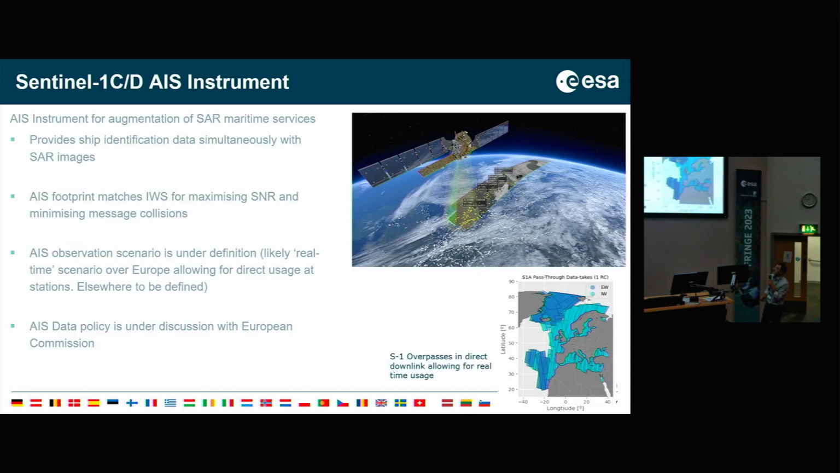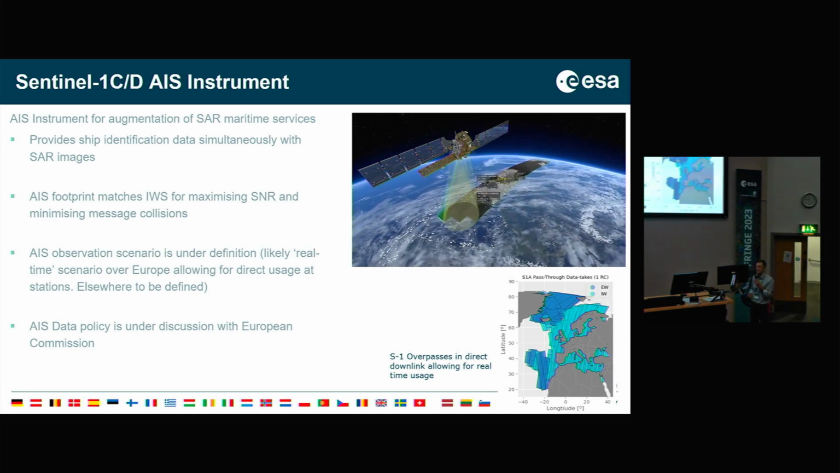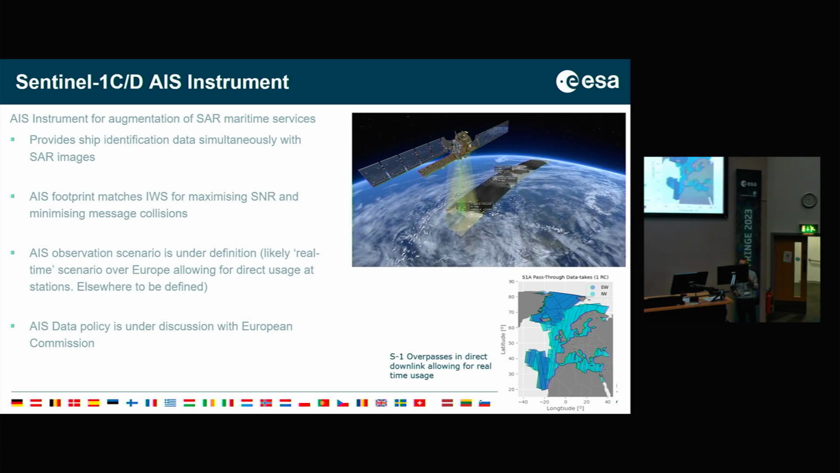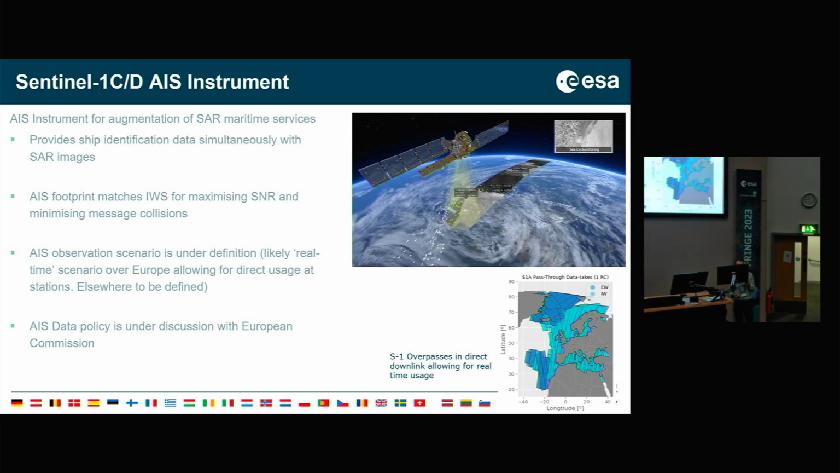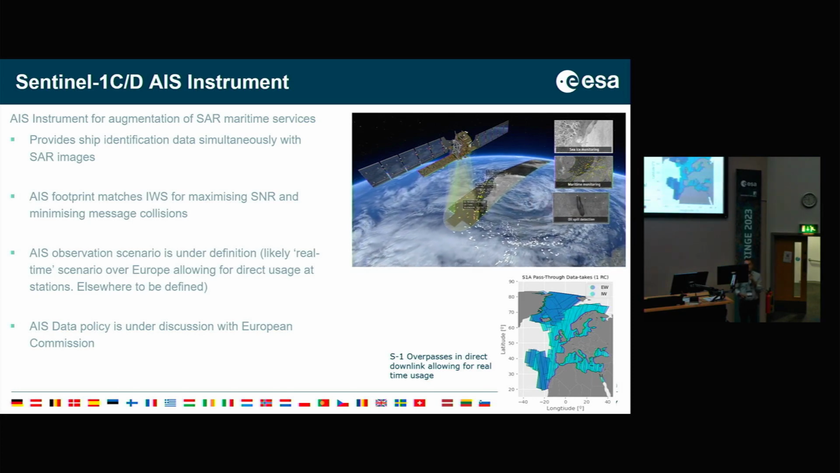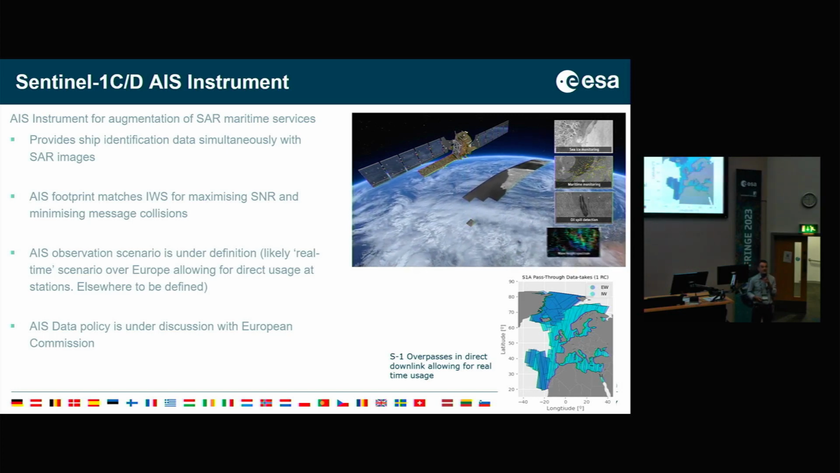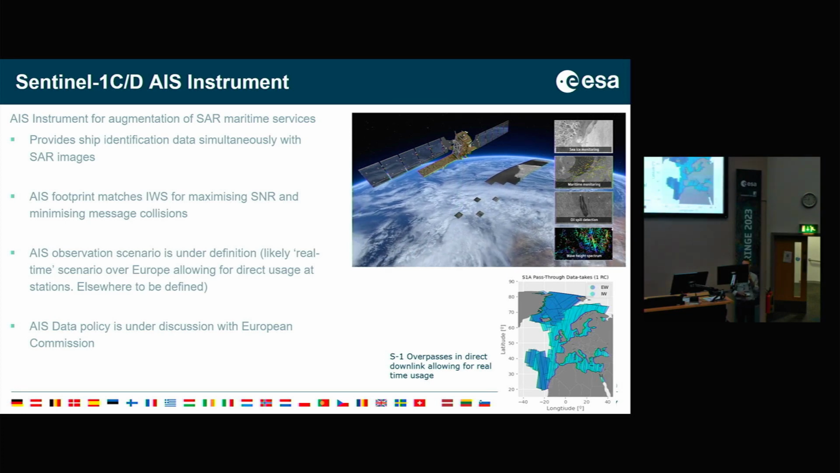And this is my last slide. The last thing that I wanted to mention was the fact that we'll introduce this AIS, whose scope, of course, is to provide a means to improve ship detection and ship identification. The AIS will be run in parallel with the SAR data. The footprint of the AIS has been made such that it matches the IWS footprint in order to maximize the SNR and to minimize the problem of message collisions.